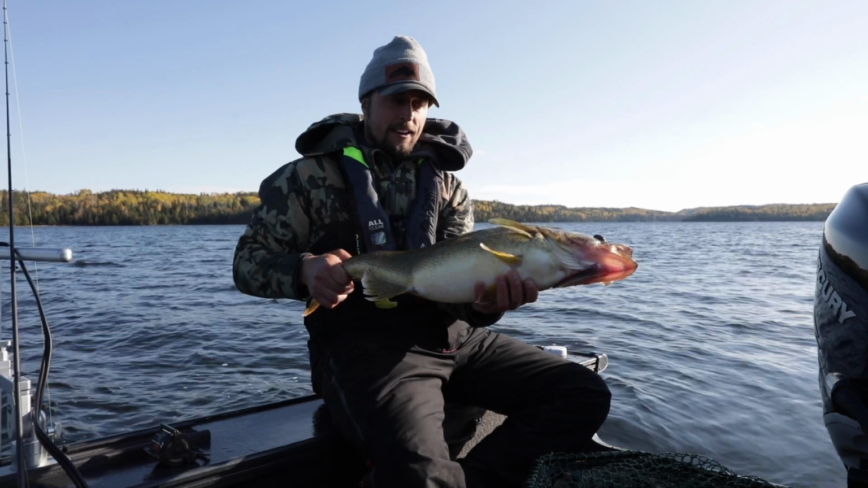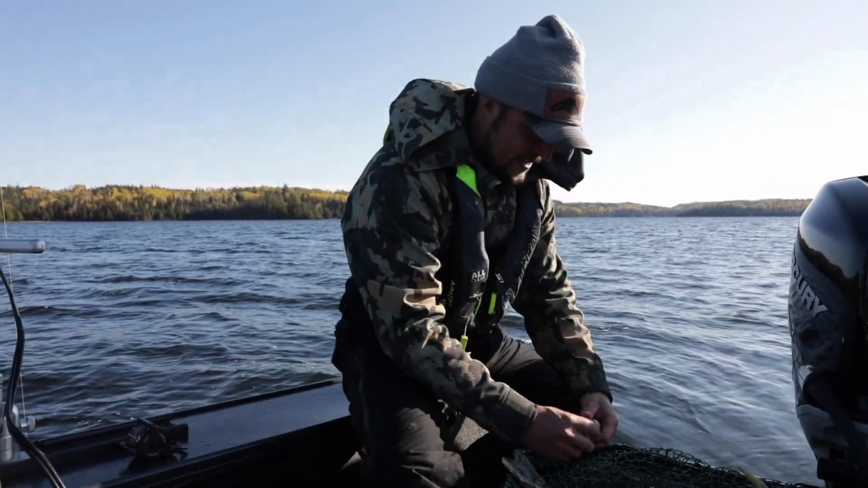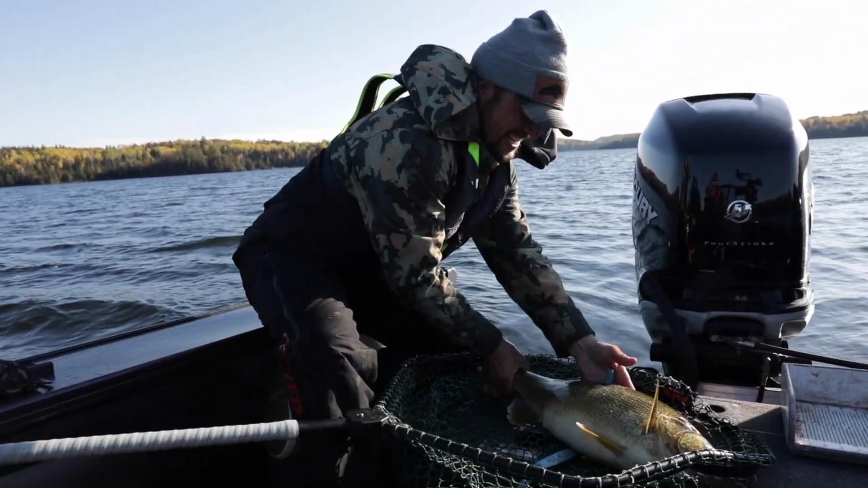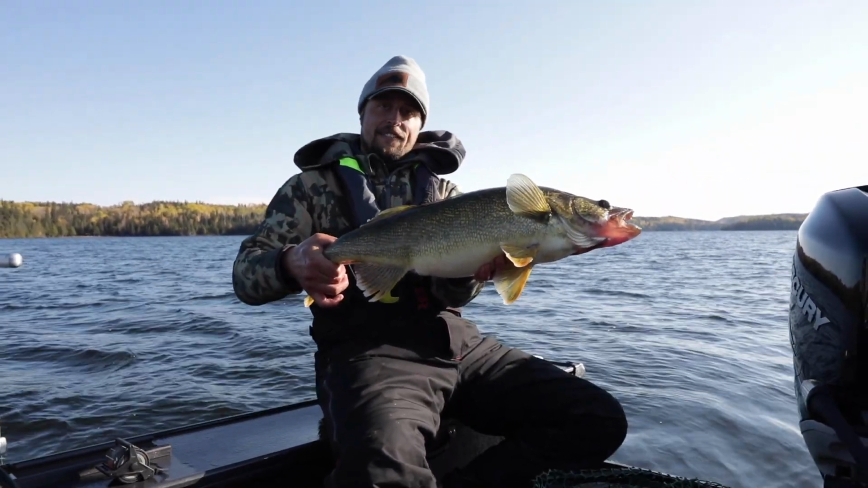I can't even describe. We're gonna get a quick length and girth on her, and I just gotta see this girth real quick because you don't see something like that too often. 18 3/4 inch girth on that thing. That's an absolute tank. Let's get this fish back in the water. That's incredible.